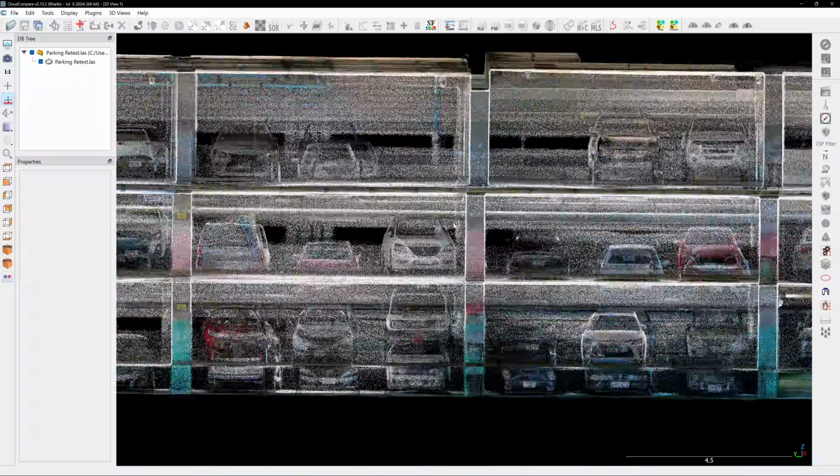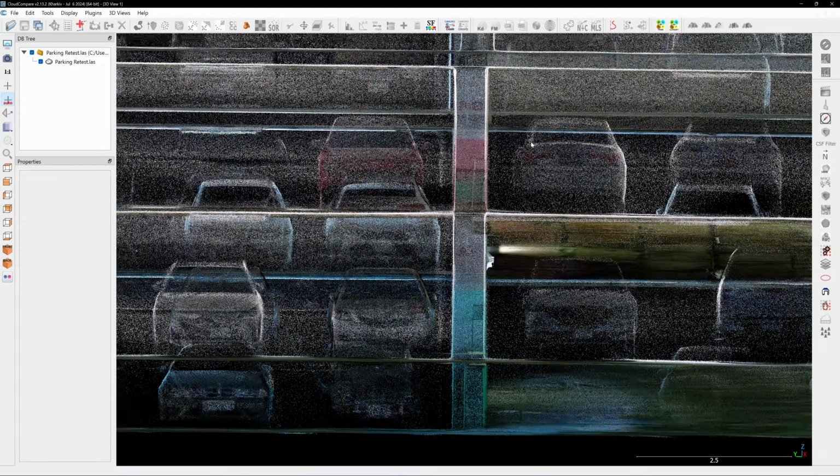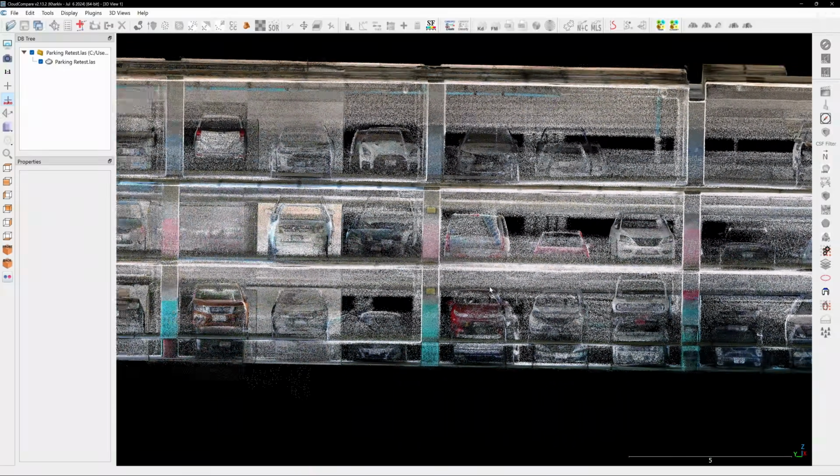Next, look at the floor slab. The top floor appears thickest, the middle floor is thinner, and the lower floor shows only as aligned. This happens because the top and under floor lines lean towards each other. That alone is enough to declare this a failed scan.